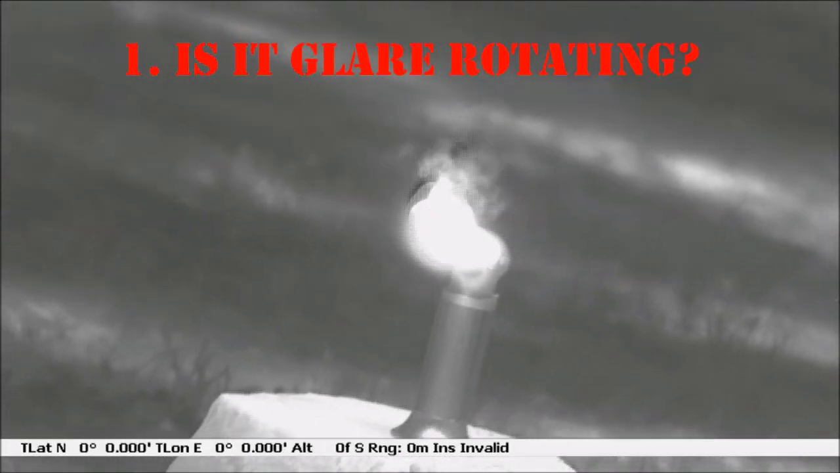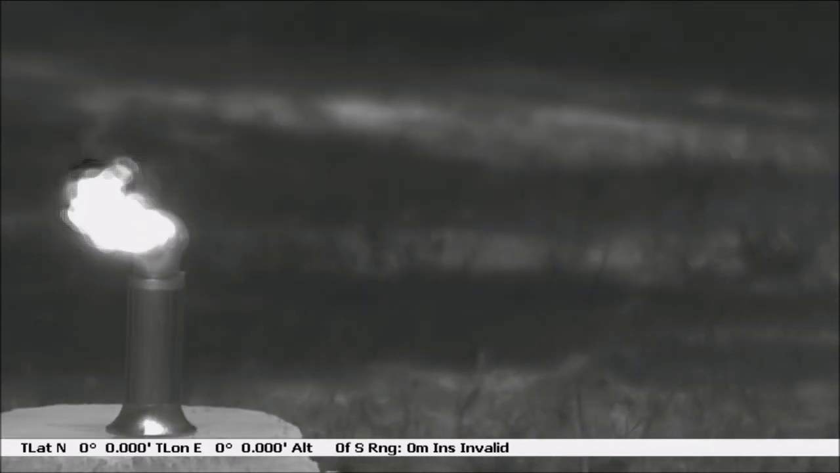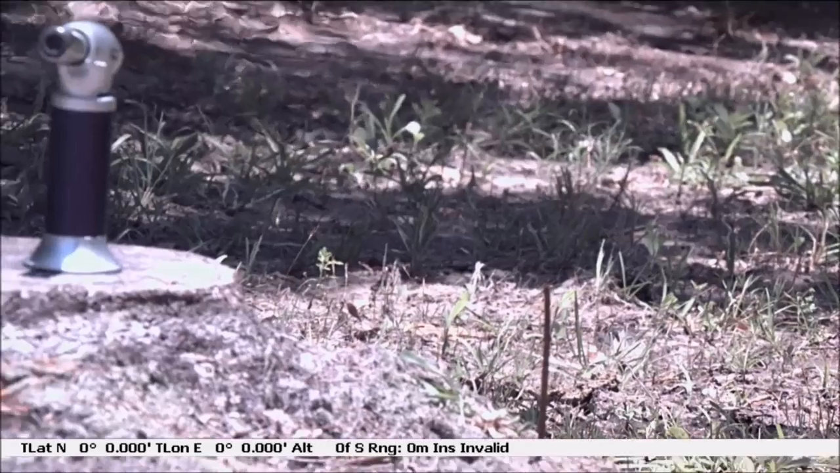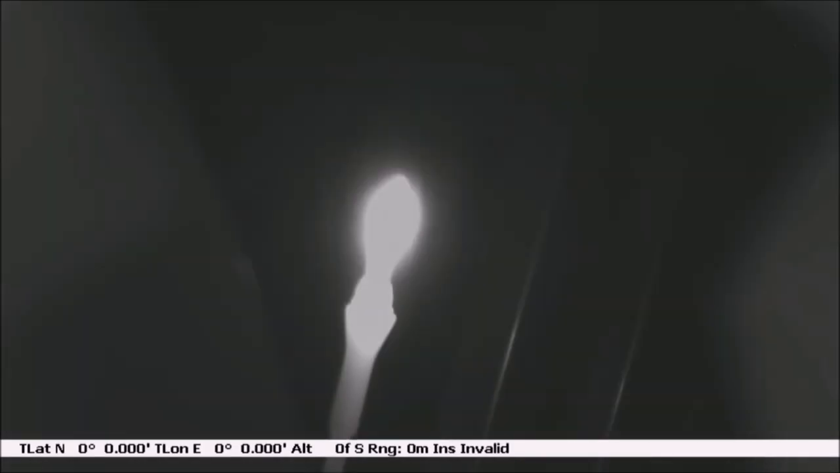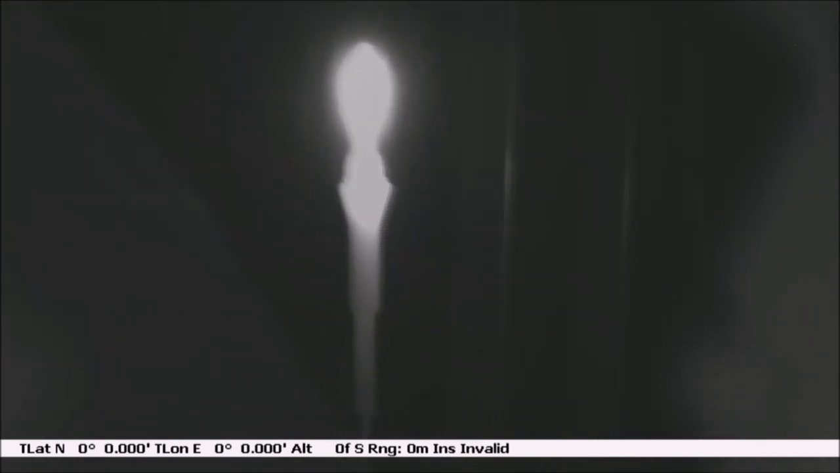And number 1, is it glare rotating? Let's put aside the whole semantics of is it glare or flare or reflection or any of that. What we really want to know is does it maintain a heat signature, or is it some anomaly with the camera? I have maintained my stance that an infrared camera will not show a glaring or flaring of any sorts when it's looking at the back of an aircraft jet, like you would see with a daylight camera.